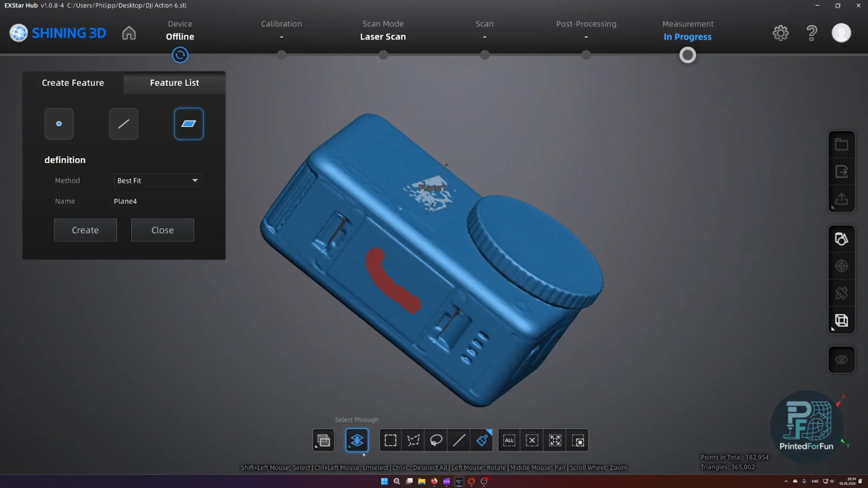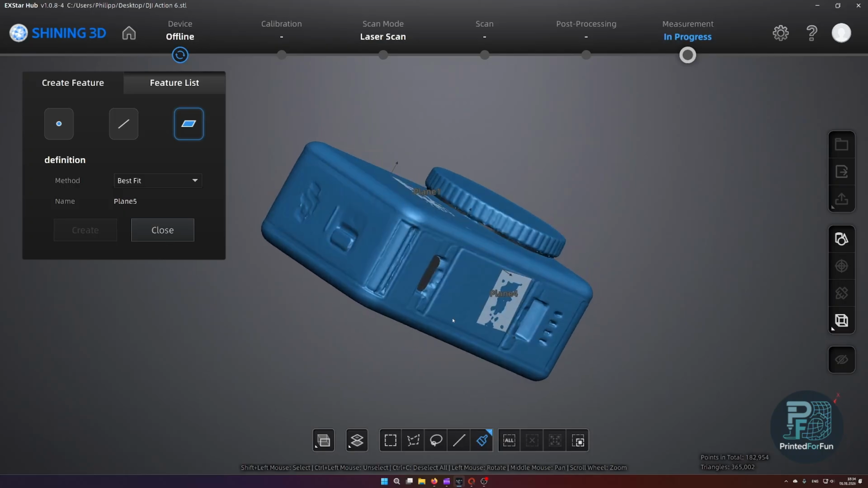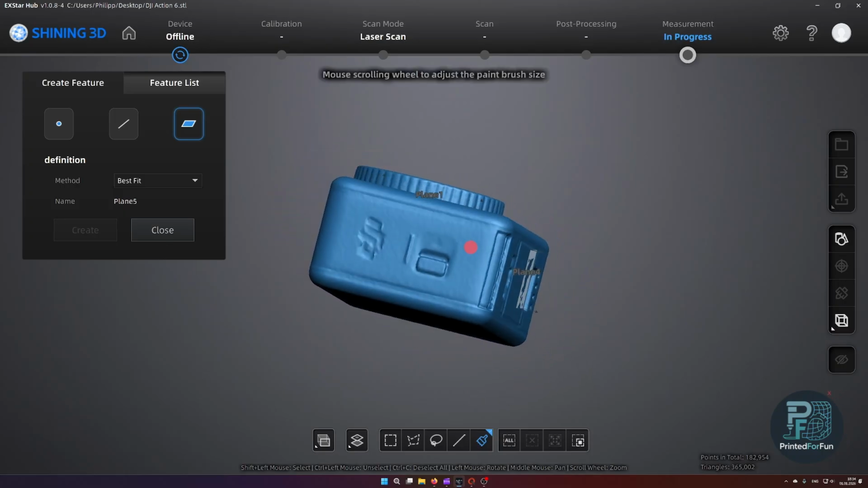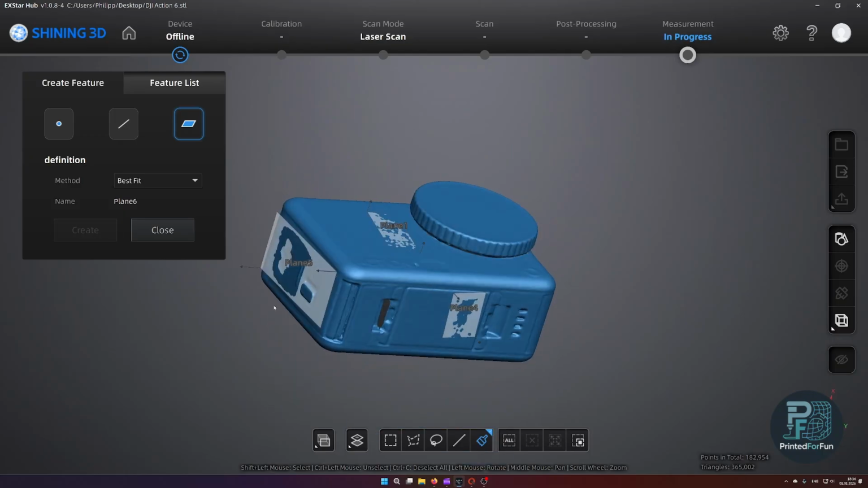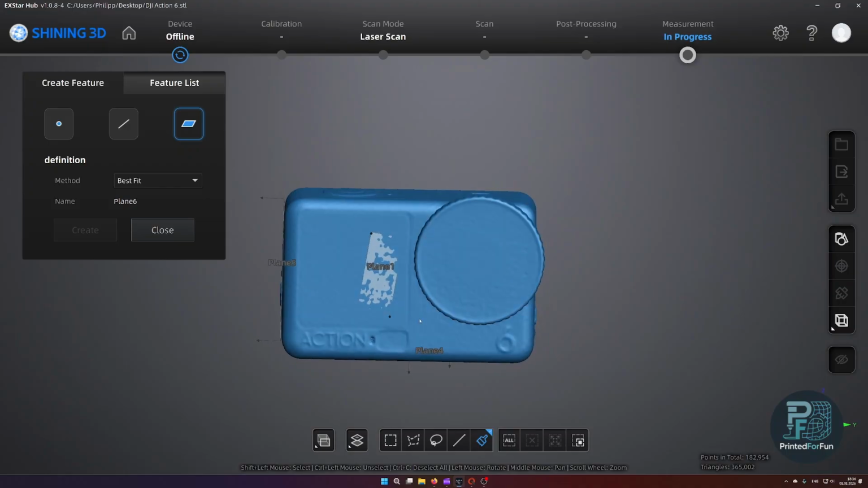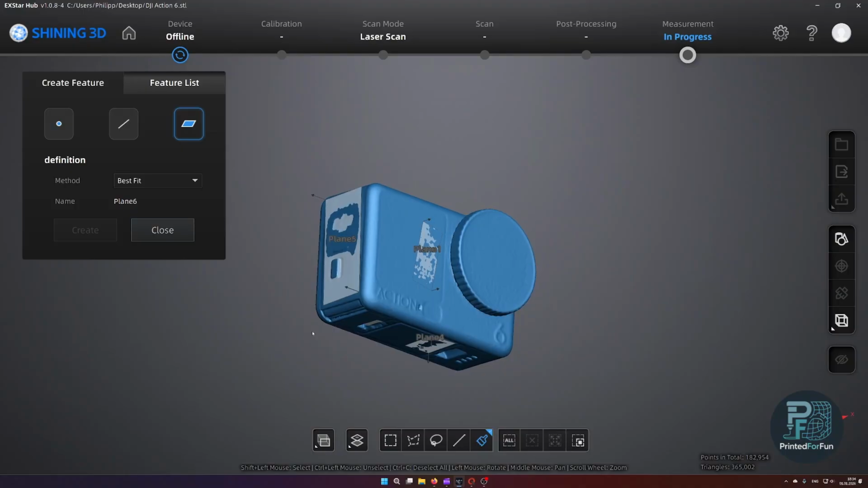So first, let's create this plane, and I will be needing another plane here at the side. And I have an eye on not selecting any data that's part of the curvature. So now I have 3 planes, and in the next step I will be creating the line and the point, because in Quicksurface to use the 3-to-1 alignment you need a plane, a line and a point.